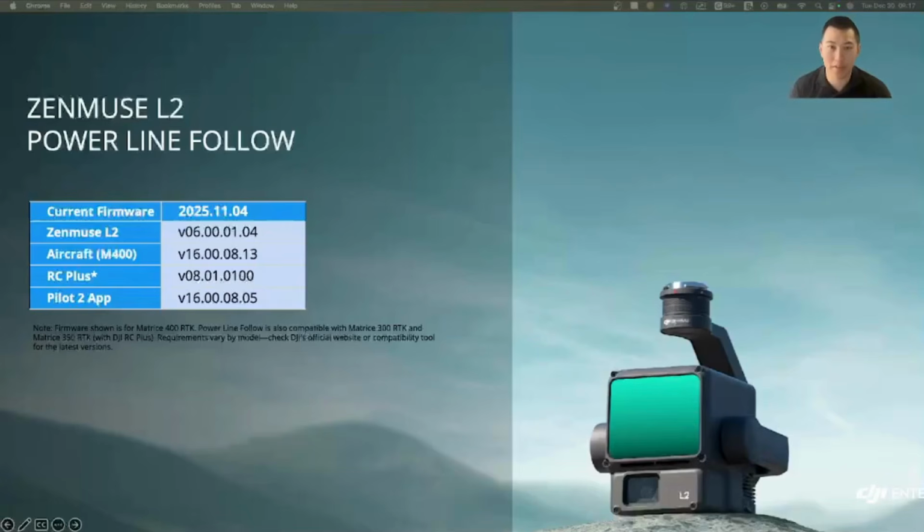Today we'll dive into how this tool revolutionizes powerline inspections and uses DJI's advanced LiDAR technology. So I'm going to start with the basics. The current firmware as of November 2025 is listed here. Note that this is shown for the Matrice 400 RTK, but the Powerline Follow also works with the Matrice 300 and the 350, as long as you're using the DJI RC Plus. Always check on our DJI website for the official compatibility tool and latest requirements, as everything can vary by model. This will ensure that your setup is optimized, safe, and efficient for operations.